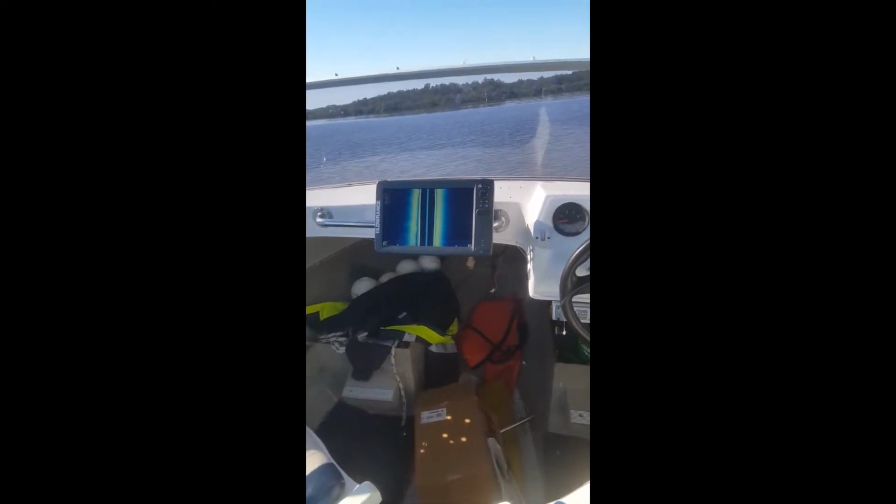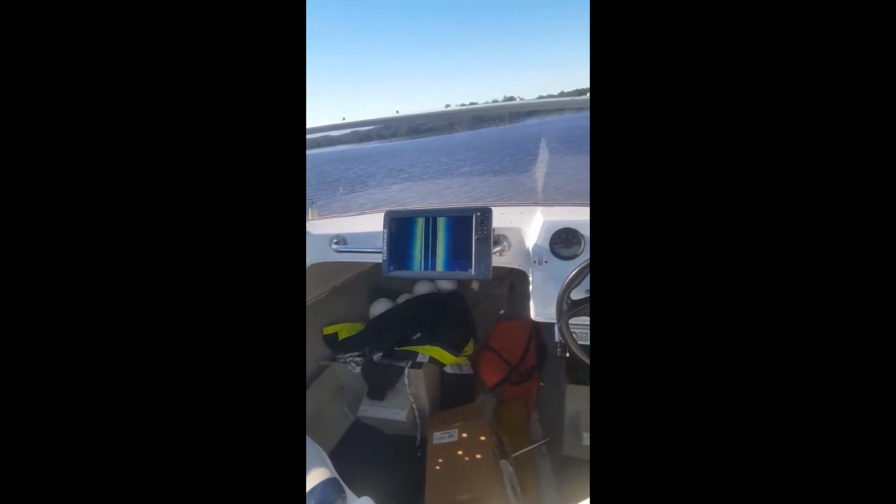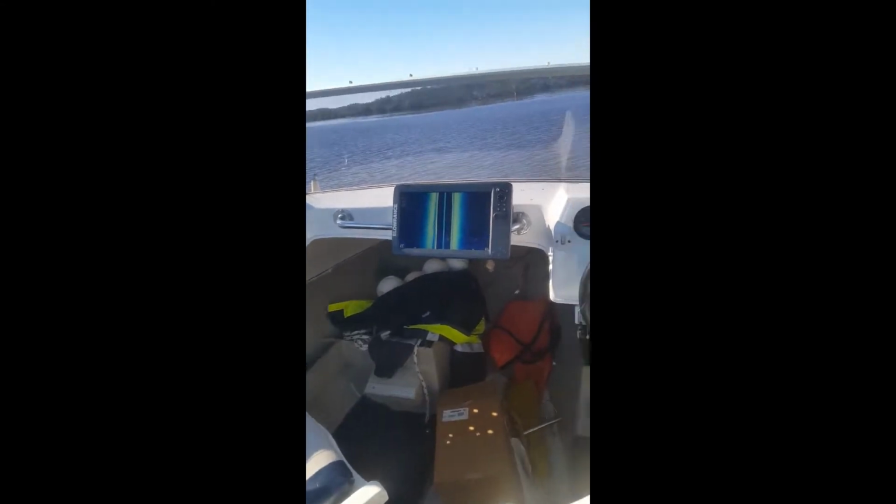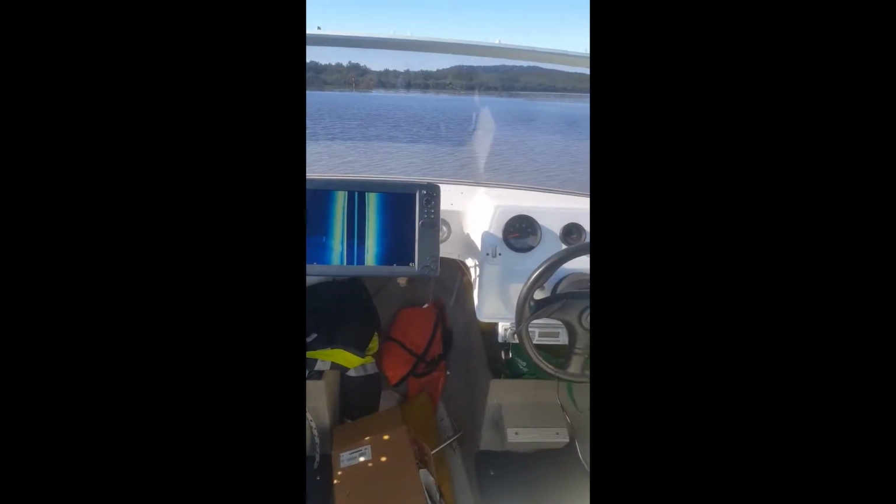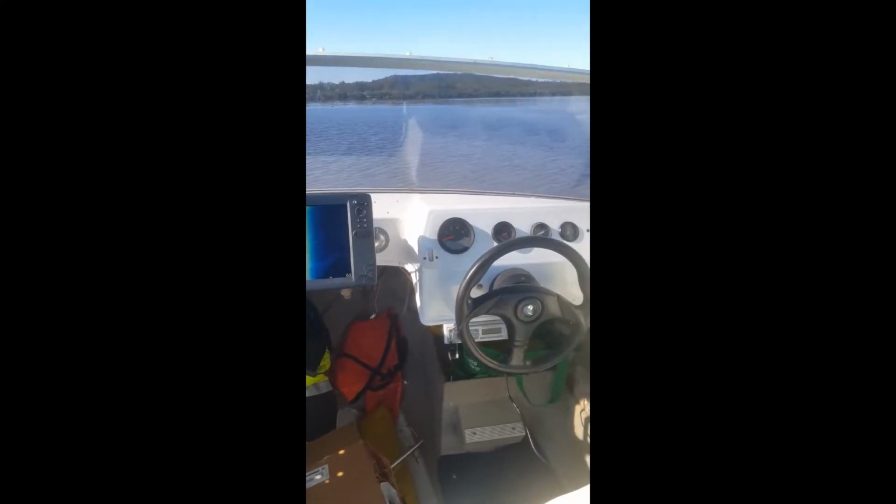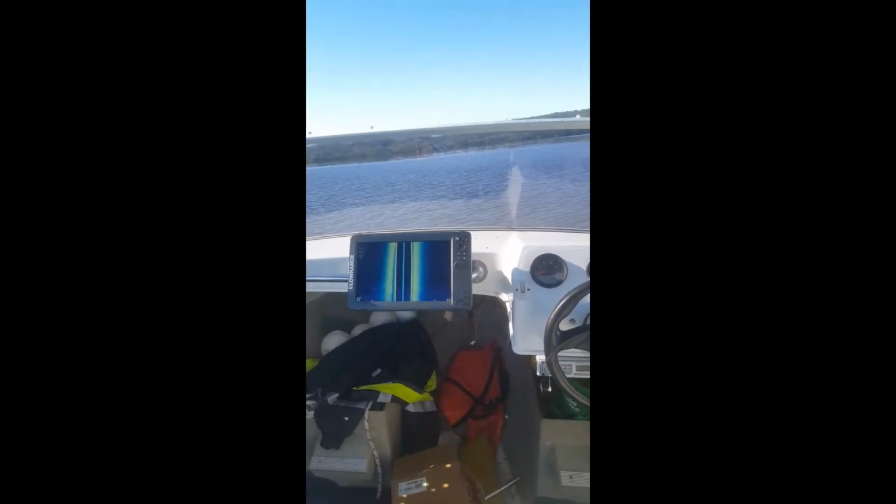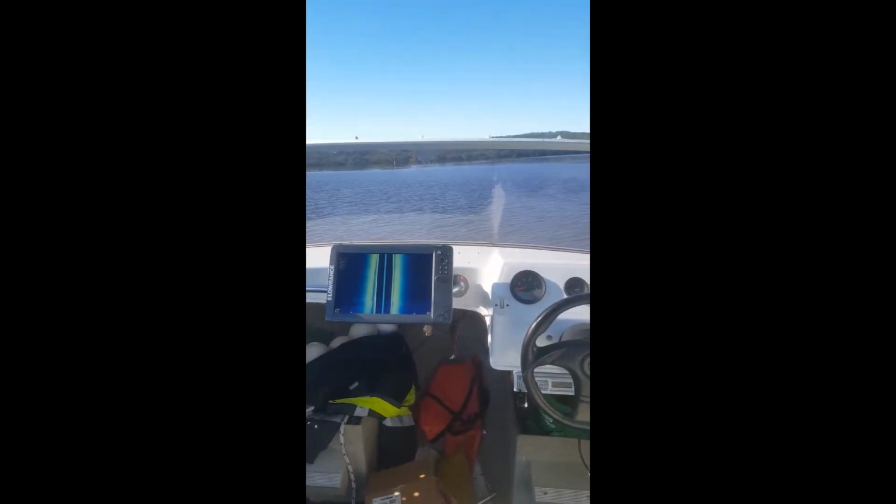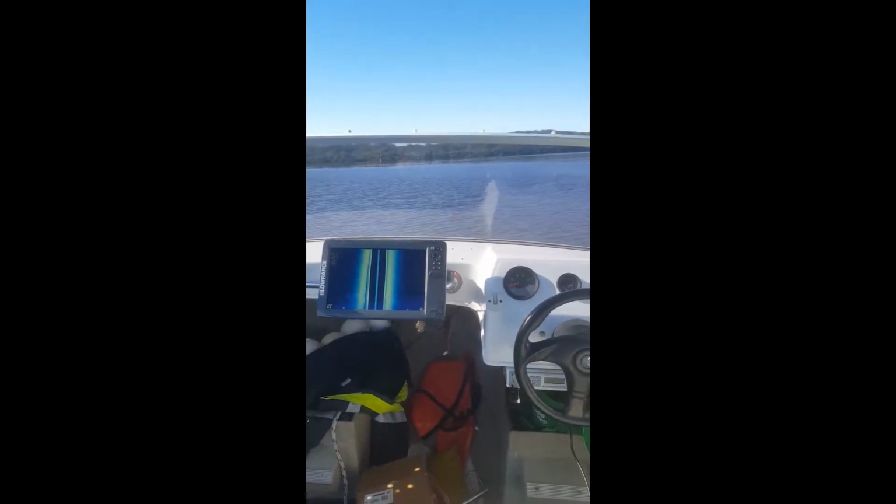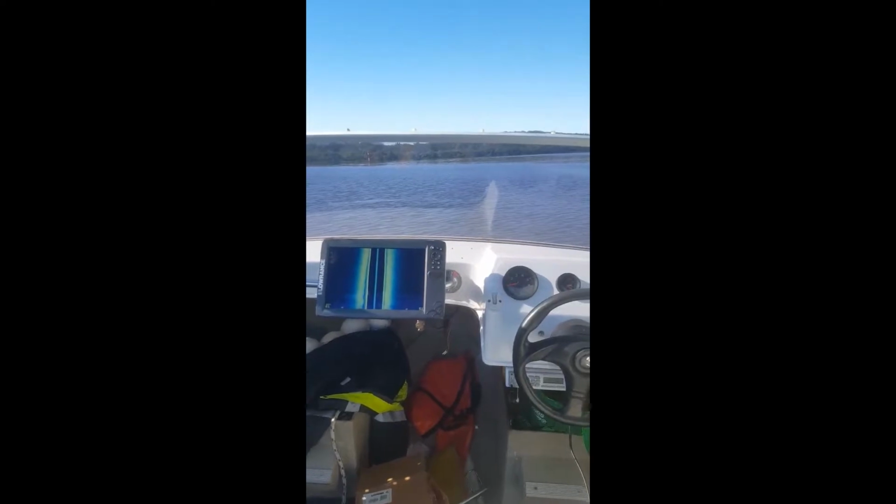But we're going to run some of the original tests we did way back when we had the first unit, because look, it works. It hasn't got the sawtooth pattern. It sees the bottom. I've only been out today in about 30 metres of water, so I can't test the actual depth. But look, the basic rudimentary functions of a fish finder seem to work. I could get some nice signals on some fish when I was outside before. What's his name?